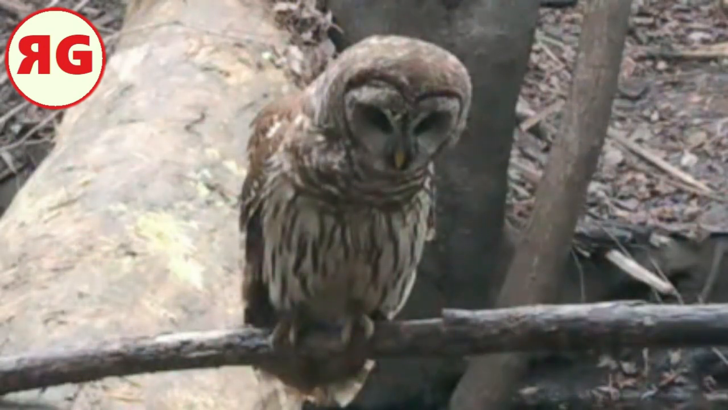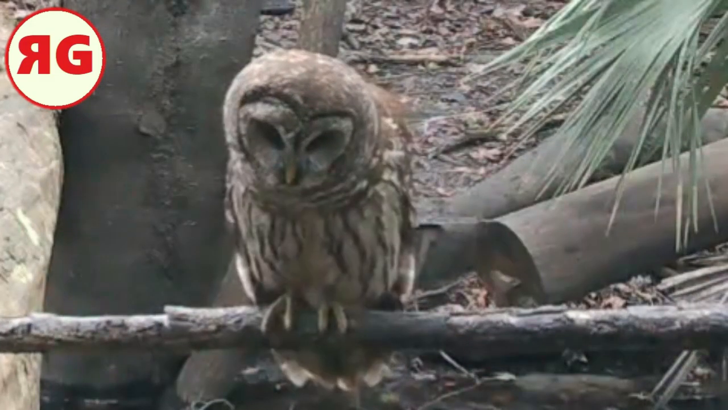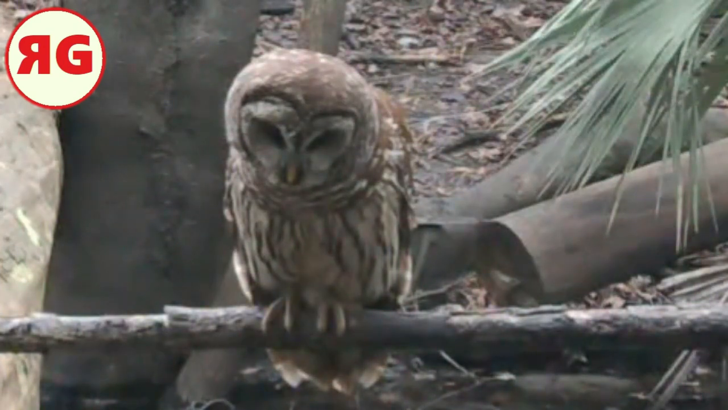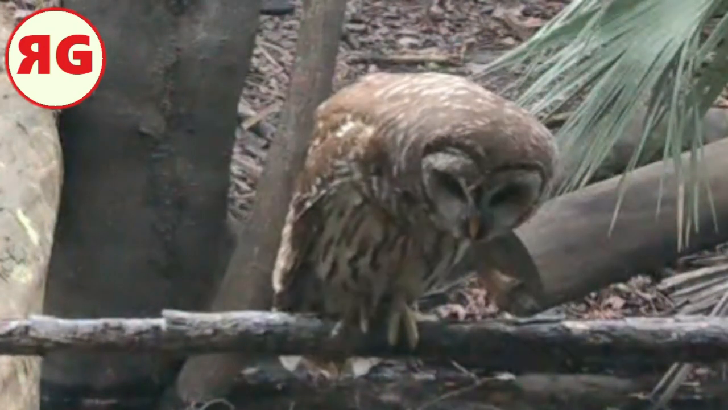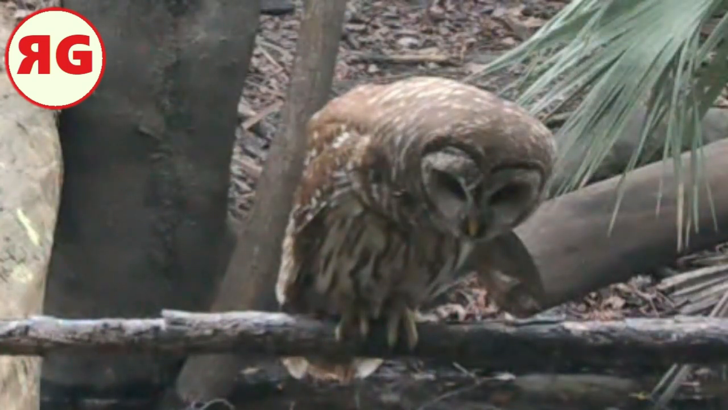Yeah, he's in hunting mode. You can tell. Got his neck craned out. He's kind of pinpointed at something down there. I like owls. I think they're awesome.